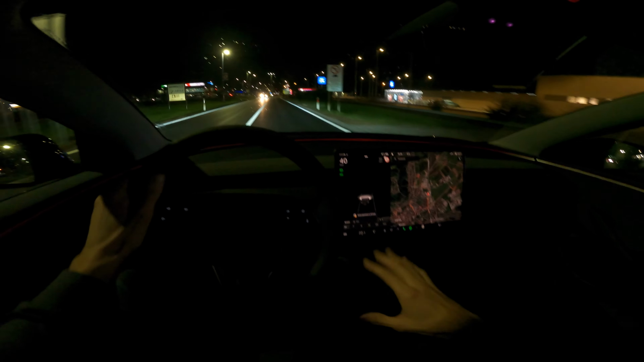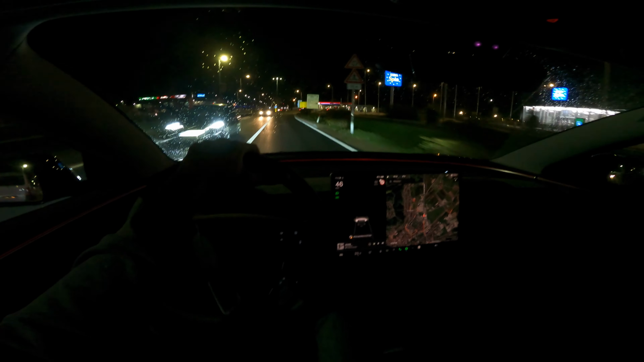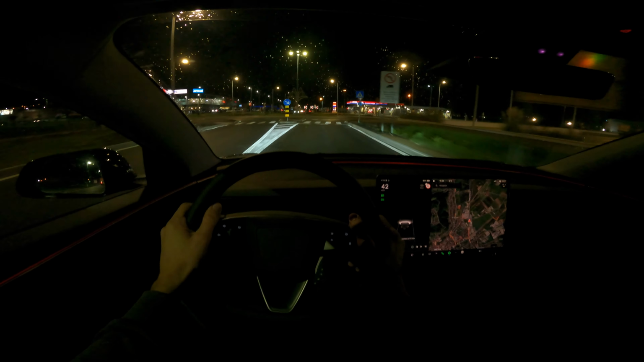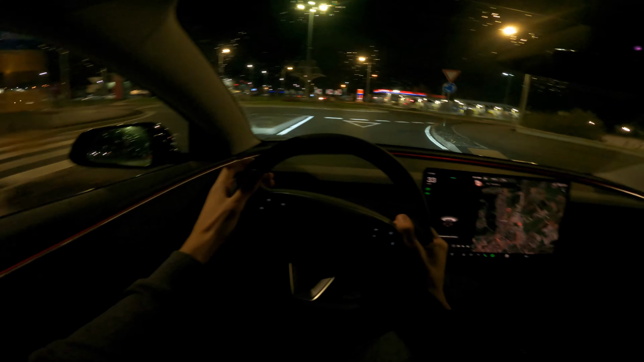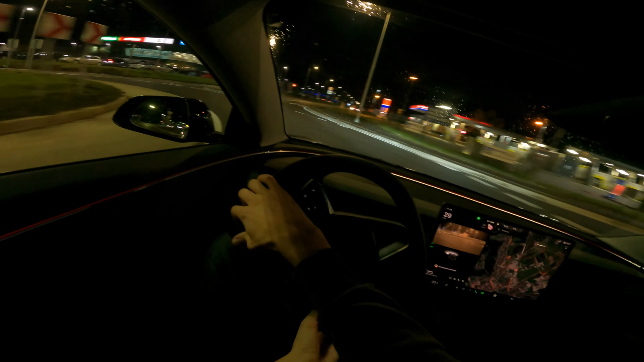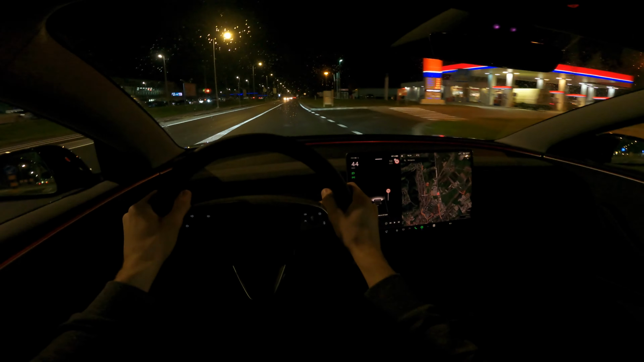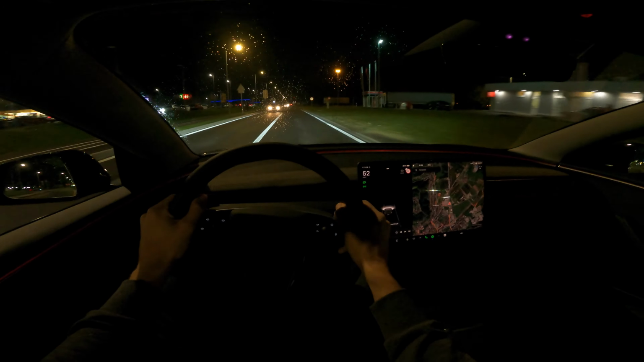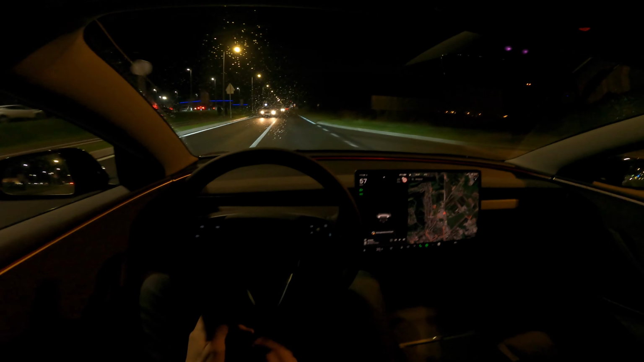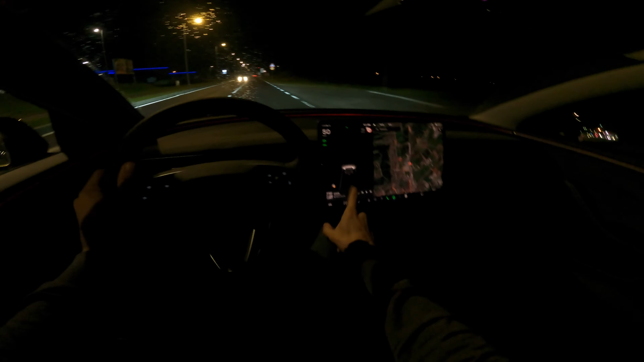Now, I already did the day point of view driving with my review, so I'm driving the car for the second time, and I had a little bit more time with it, and I can definitely say now with more confidence that this car is definitely improved, and I'm starting to like it. It's growing on me. Design wise, I didn't like it at first, to be honest. I was one of those people who didn't like it.